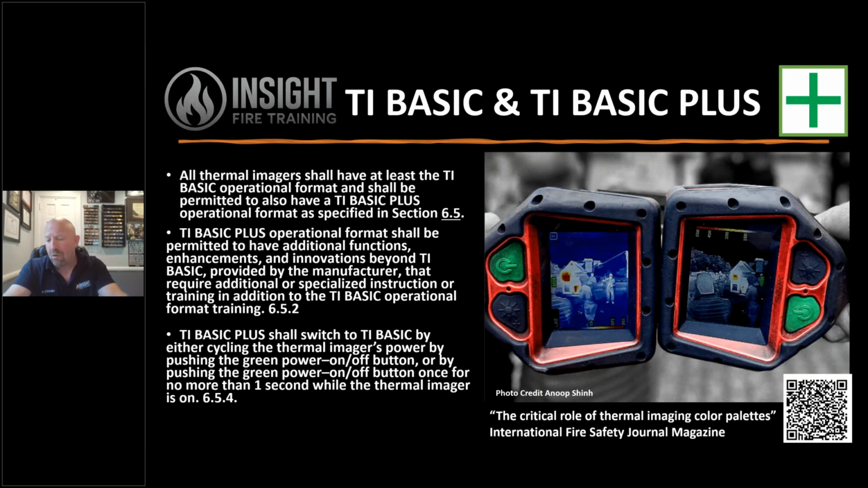We have a little article that may help you with that called The Critical Role of Thermal Imaging Color Palettes in International Fire Safety Journal magazine from my friend Duncan White. You can check that out at your convenience.